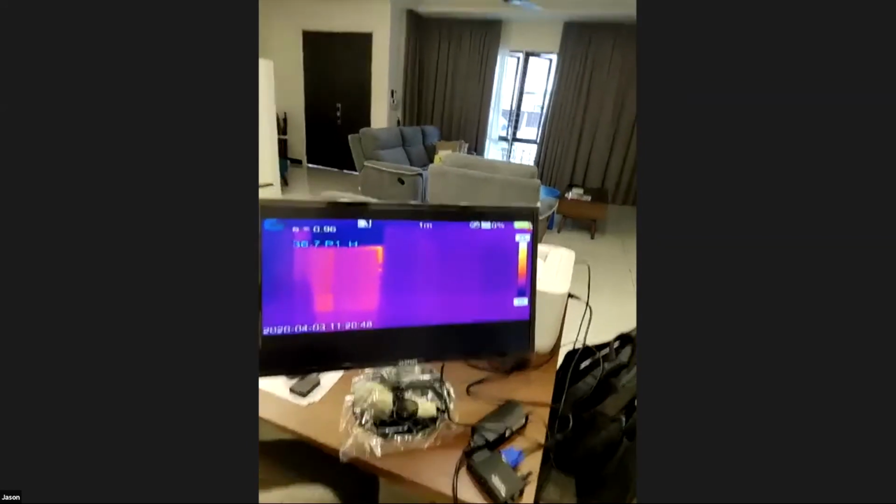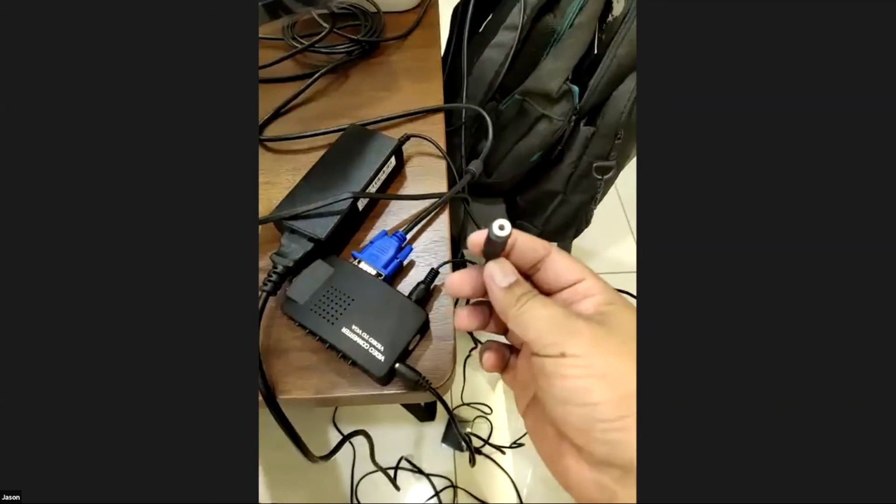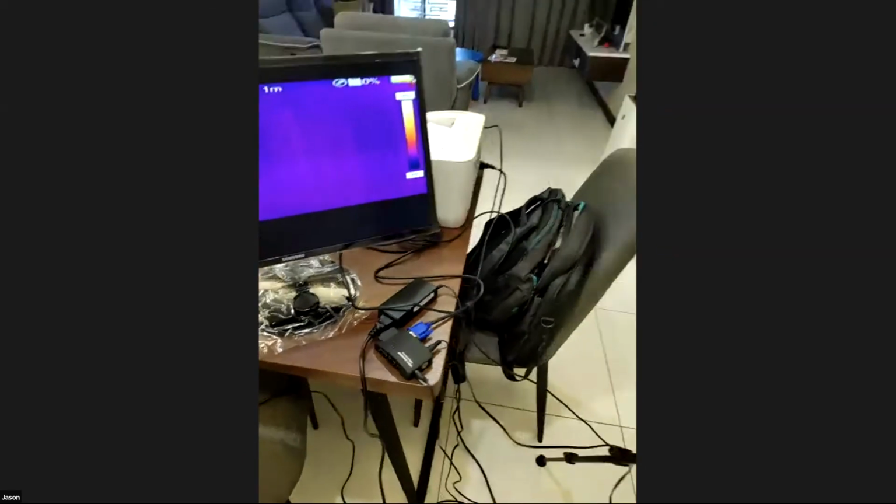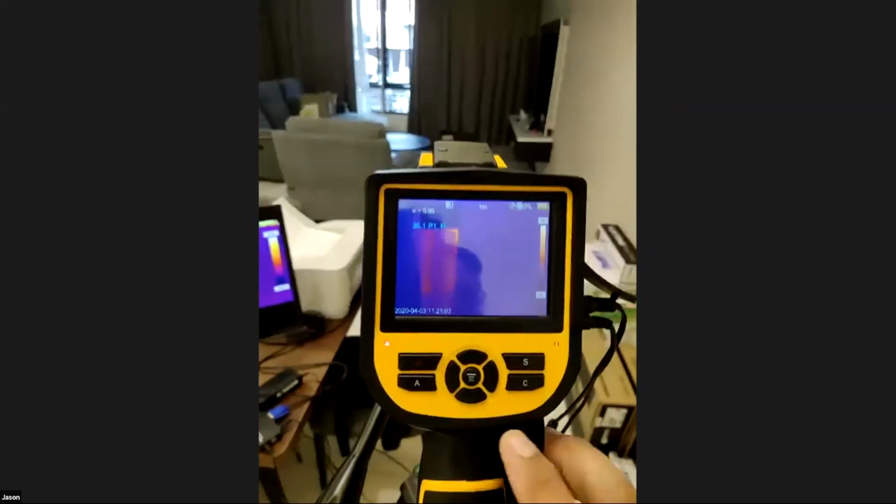All right. You can also connect. There's also an output for audio. You can connect to an external speaker, for a louder buzzer. So this is how it looks like. So for this model,